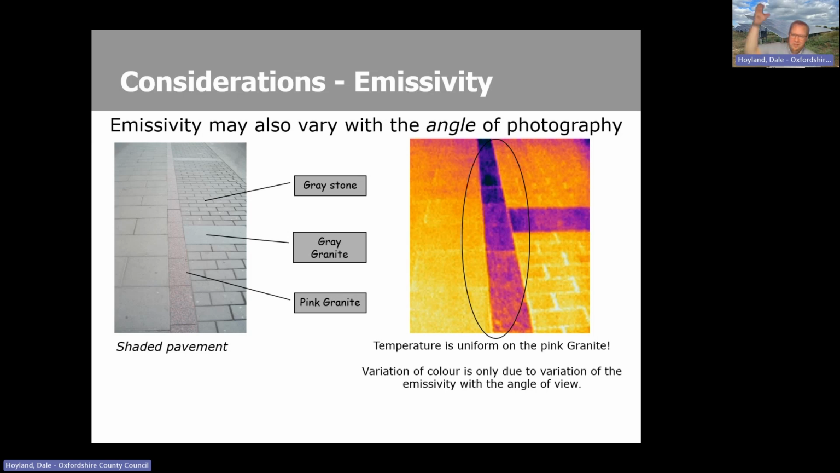Whereas for a roof, you'd have to be in a hot air balloon above it to get that angle. So essentially, if you can't achieve that, you're taking it at quite a flat angle, which means that the front edge of the roof closest to you would typically appear to be warmer than the apex further away. Whereas actually we might expect the opposite to be true. If heat is escaping into the loft, or there's a loft room up there, you'd expect heat to rise, and you'd expect the top of the roof, the apex, to be warmer than the eaves. Jess, did you want to?